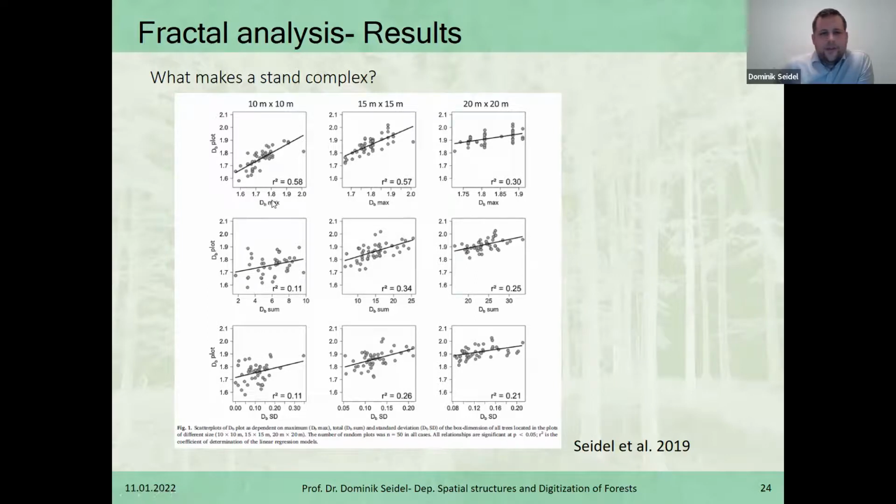So for instance, here, the box dimension of the most complex tree, what is called here dB max, was positively related to the box dimension then of the plot. So we see a strong effect of the most complex individual on the plot level complexity, which makes total sense since the plot is rather small. So if there is a very complex architecture present by a single tree, then this has a large effect on a 10 by 10 meter plot. And this effect seems to diminish from 58 to around about 30% explained variation with increasing size.